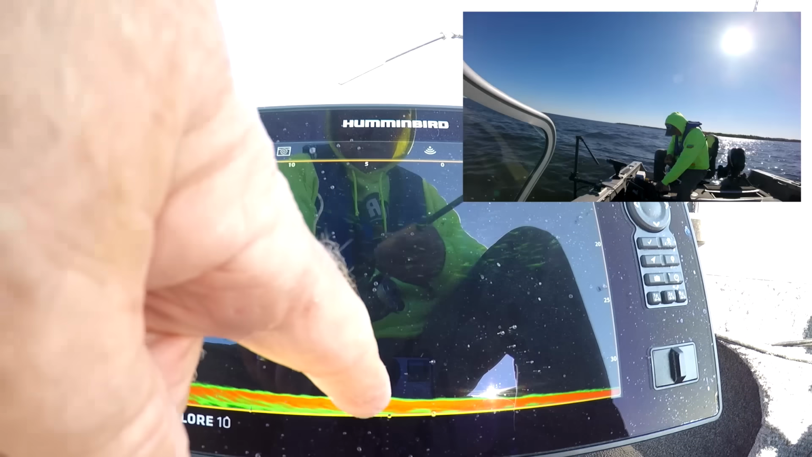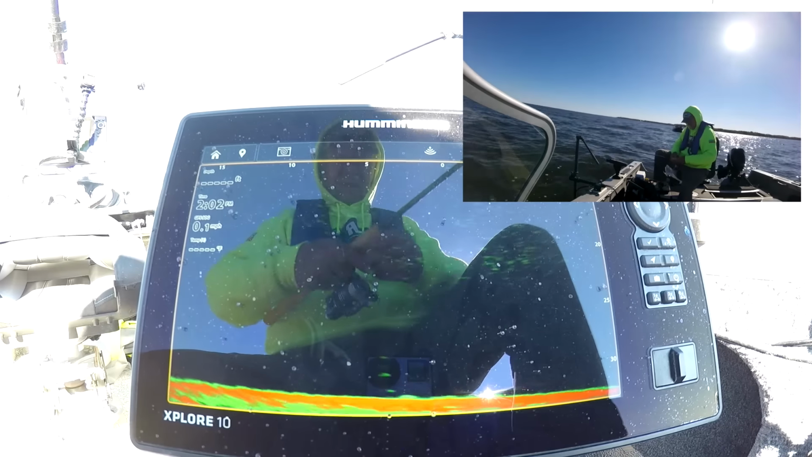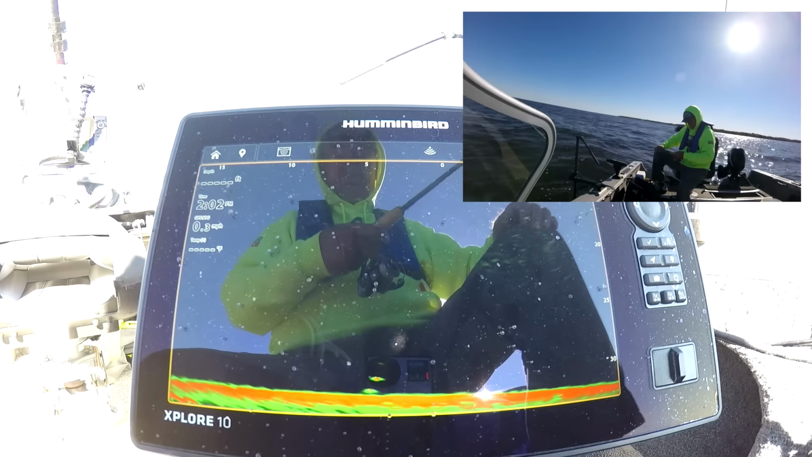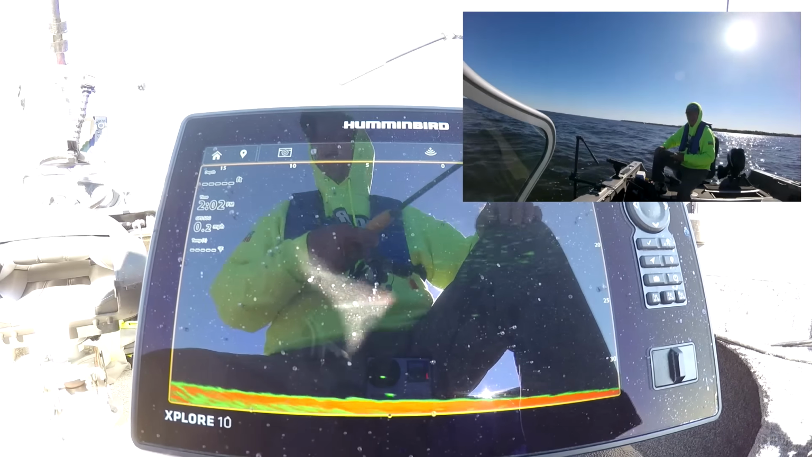Look at this fish coming up on me right there. Here's my bait way up here. There's the little saugers right below it. But fishing is good and nice good keepers, 16.5, 17, 18.